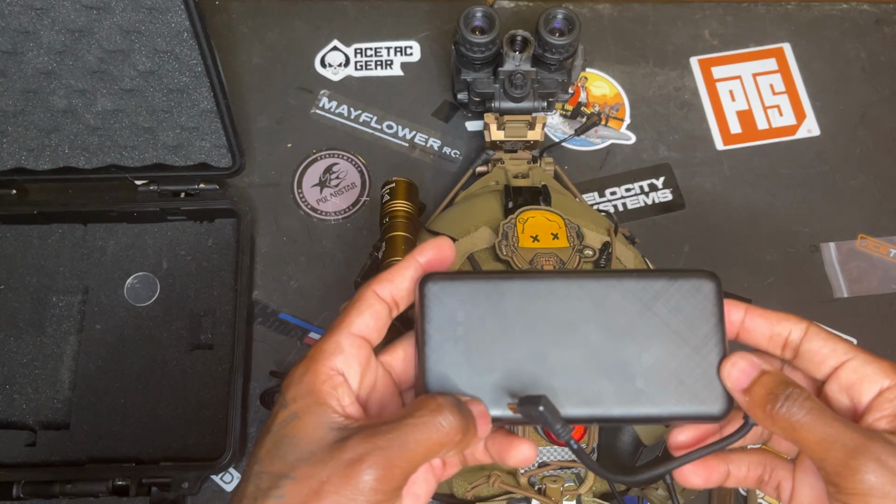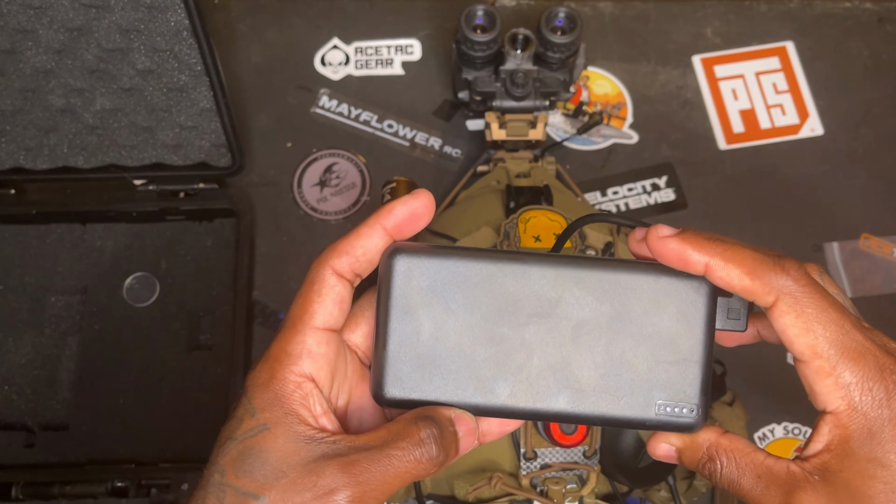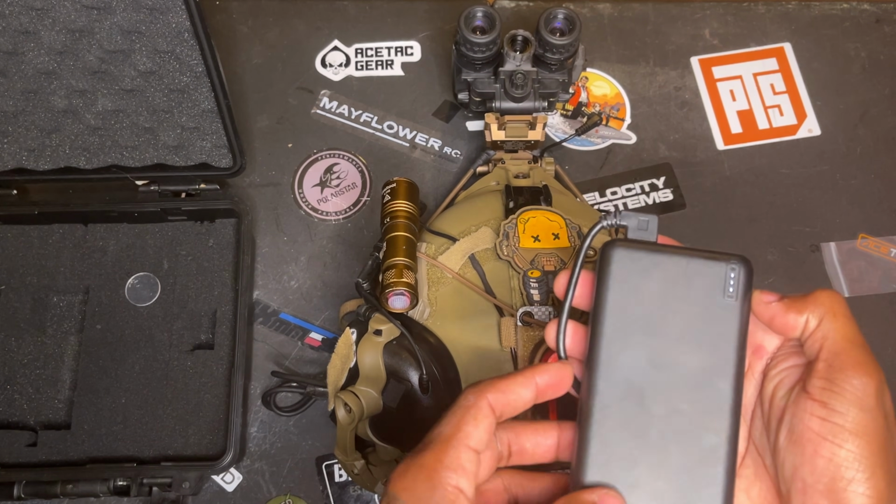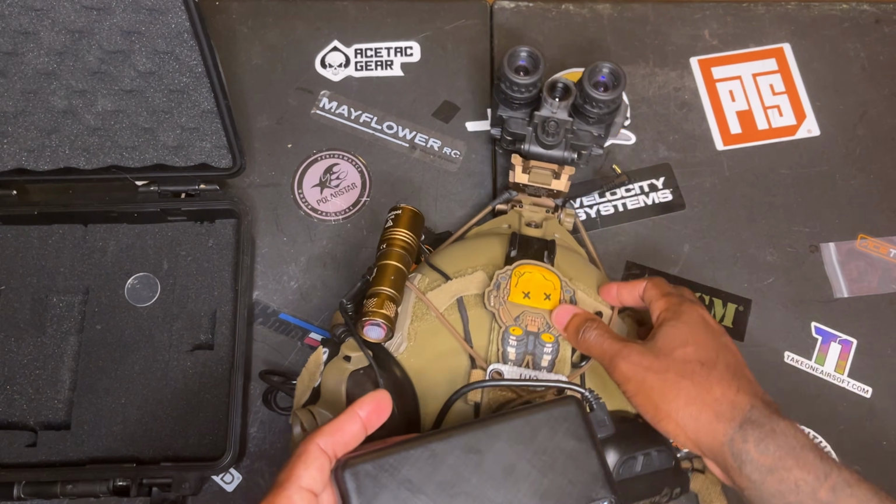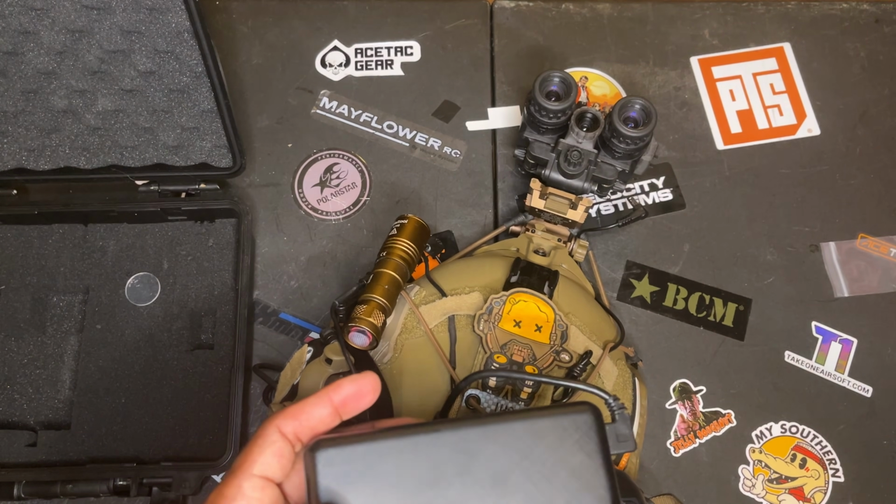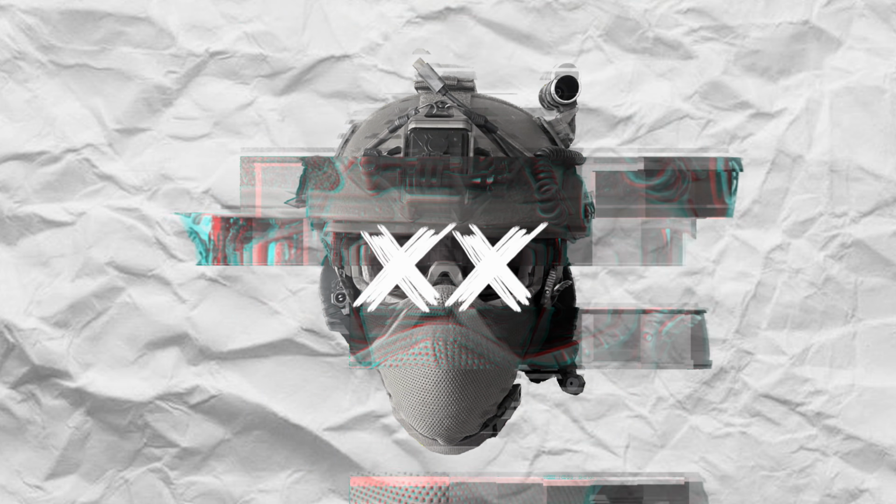Because the onboard battery is now gone, I opted to upgrade my battery pack to this 20,000 milliamp battery, which if you saw my first video, you'll know battery pack is the way you should run this in general. More on the helmet setup coming up later on in this video. I did a little neat trick to help with recording that I'll get to in a little bit. That's all for the external changes. Now let's get on to the performance.